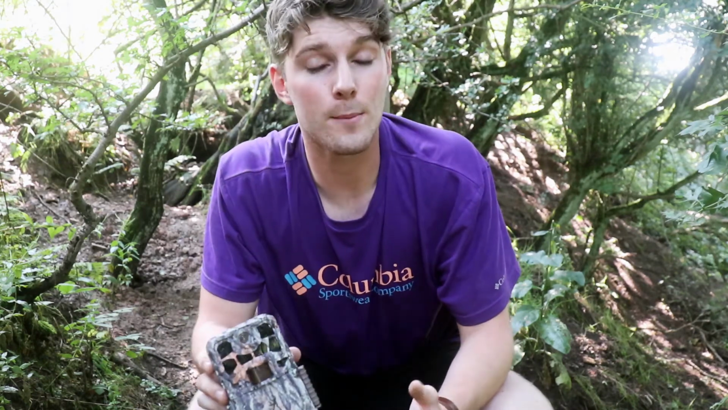Welcome to the badger sett. It's right behind me and what I've got here is a trail camera. This is arguably the best way to see badgers at night, which being nocturnal is when they're most active. So I'm going to set this up in a number of different locations around the sett, leave it there for a few days, and hopefully by the end of the week I'll have some great footage of our local badgers.